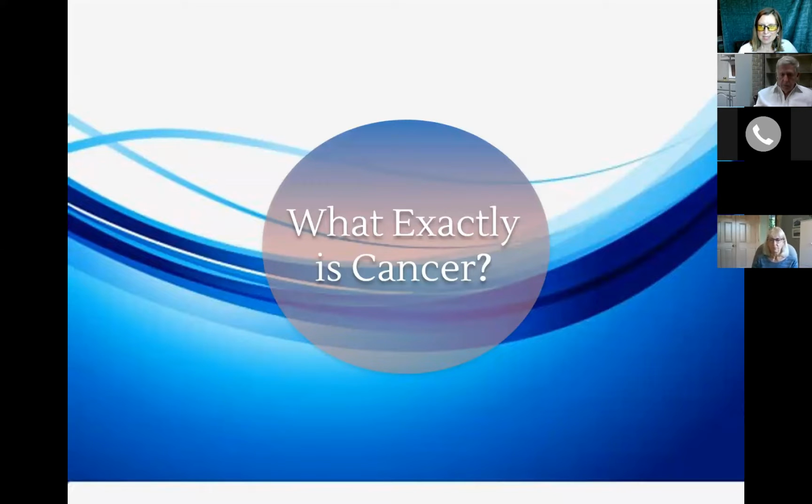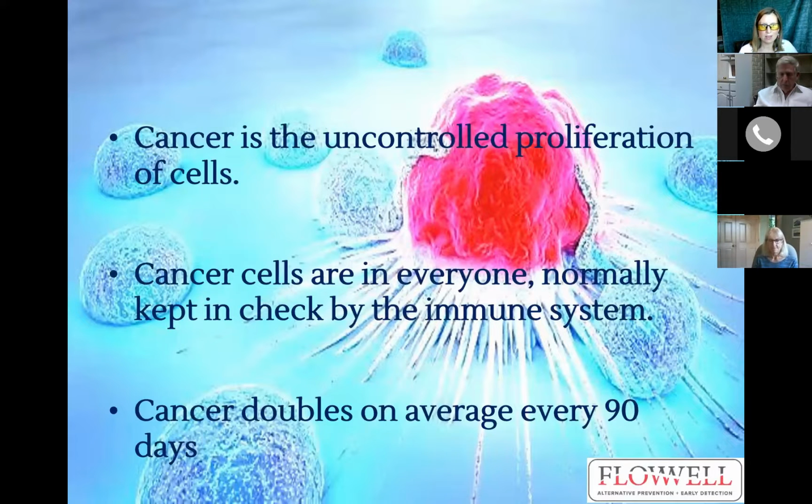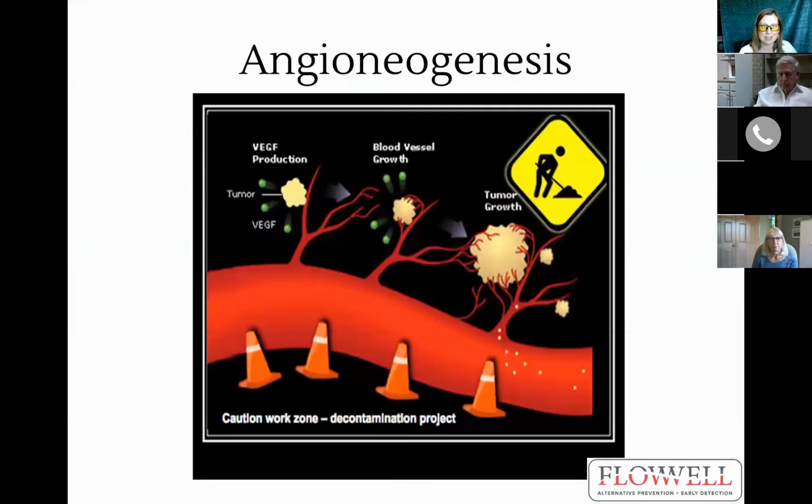So what exactly is cancer? It's the uncontrolled proliferation of cells in your body. Normally our immune system keeps precancerous cells in check, and it doubles on average every 90 days.